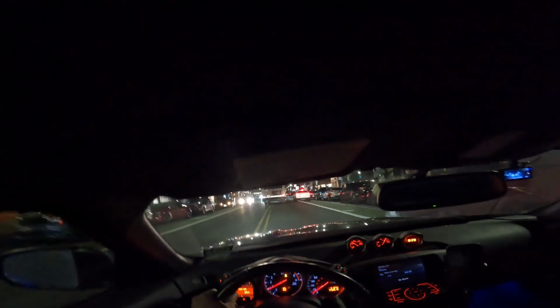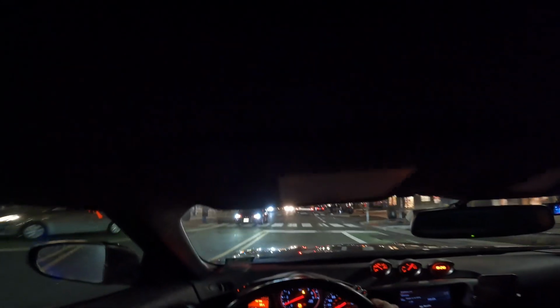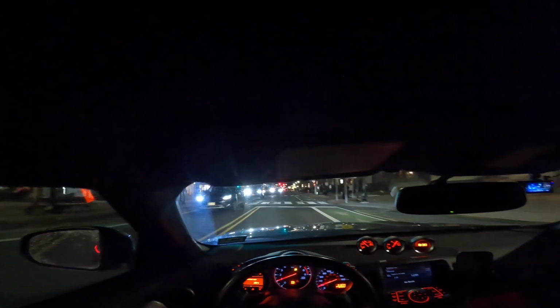Damn, here there's definitely no turn on red. I'd be turning on red, but obviously not when it says no turn on red. Pretty busy for 8:30. I'm not gonna lie, I thought it was gonna not be as busy, but it is busy.